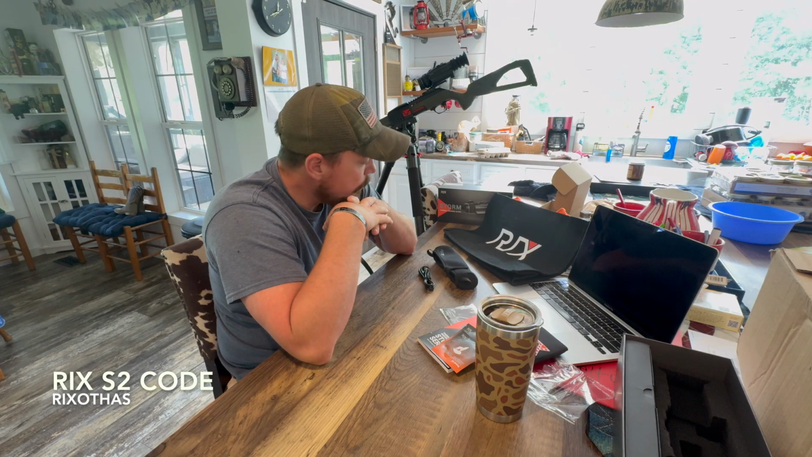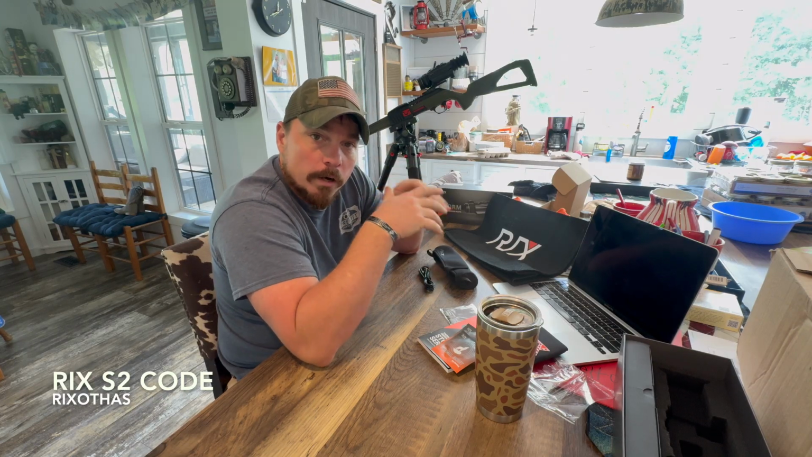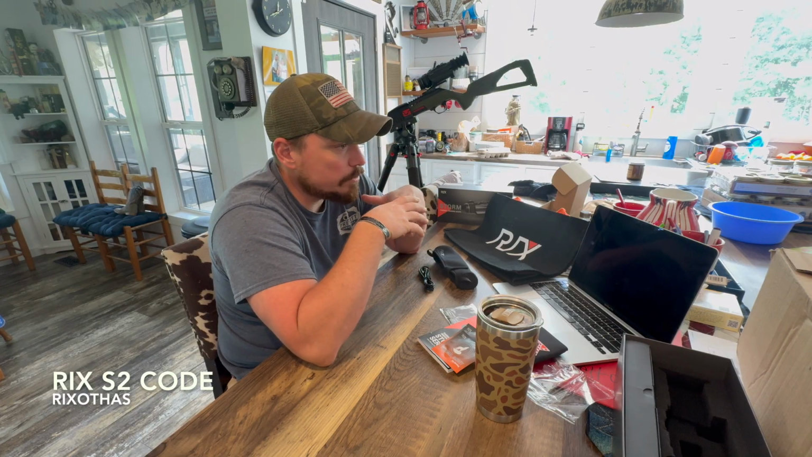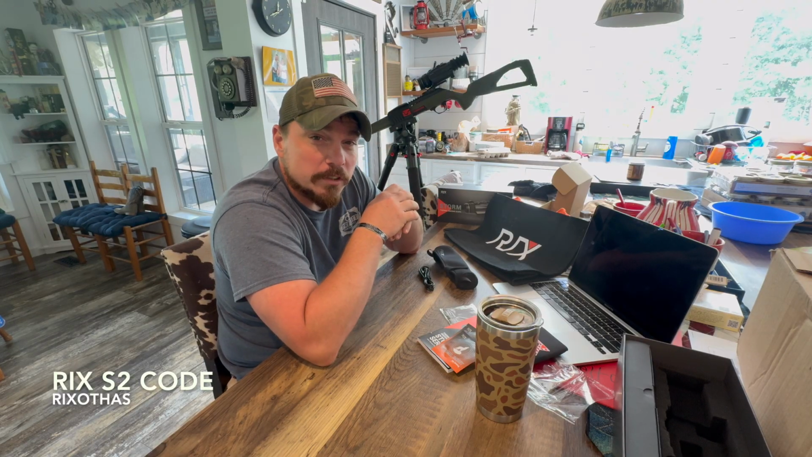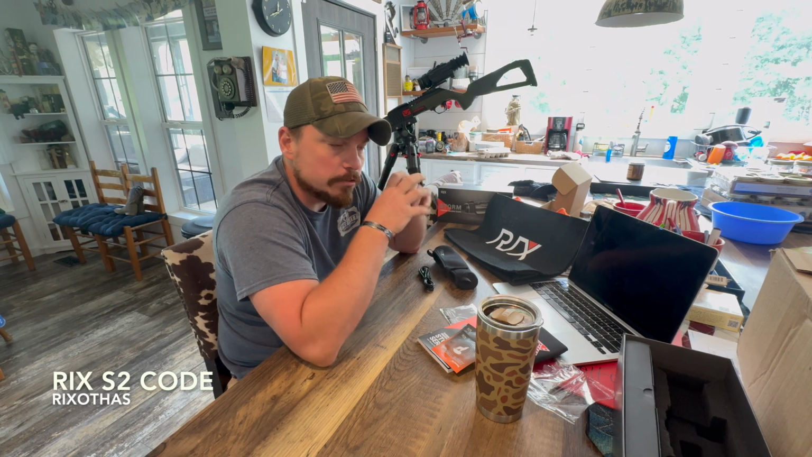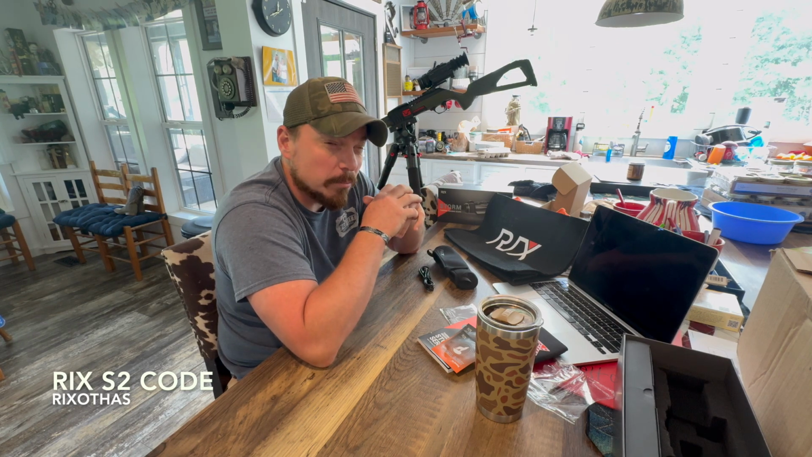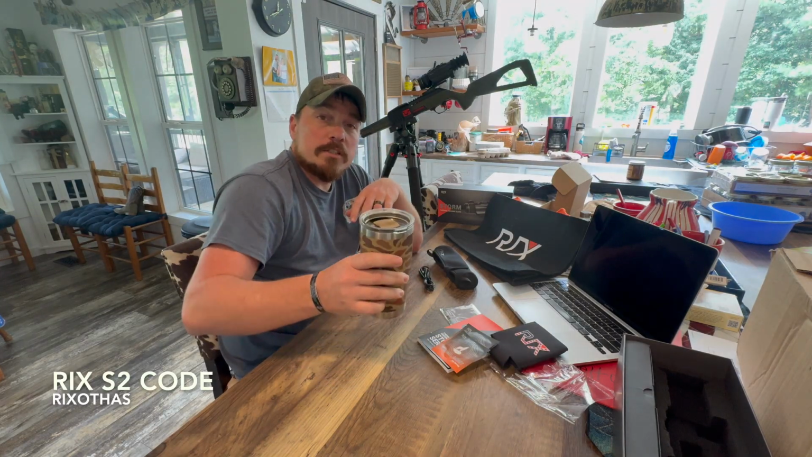So pause again. One crucial thing that it comes with is the mount for a Picatinny rail. Yeah. Further ado, we're going to go sight this thing in. I'm going to walk you through how to sight it in, and it's pretty much across the board. I think it's pretty standard for all thermal scopes at this point. I know some of the older ones didn't have the freeze, where you can freeze the screen and adjust it, but I think most of them have that nowadays. So let's go back to last night, shall we?